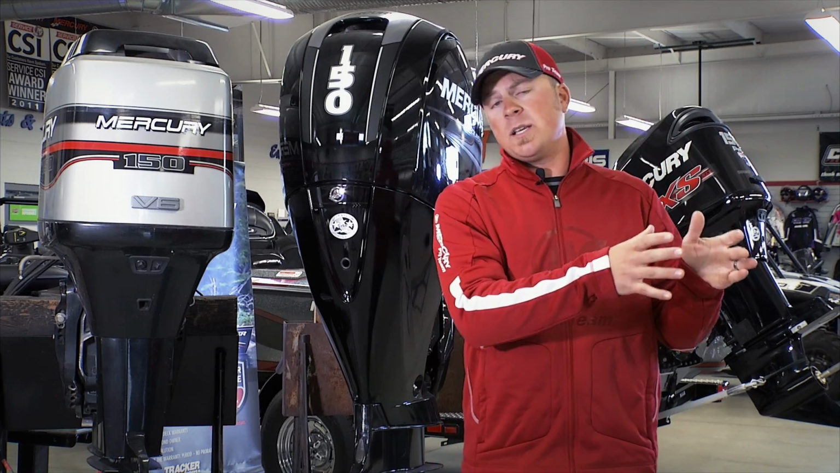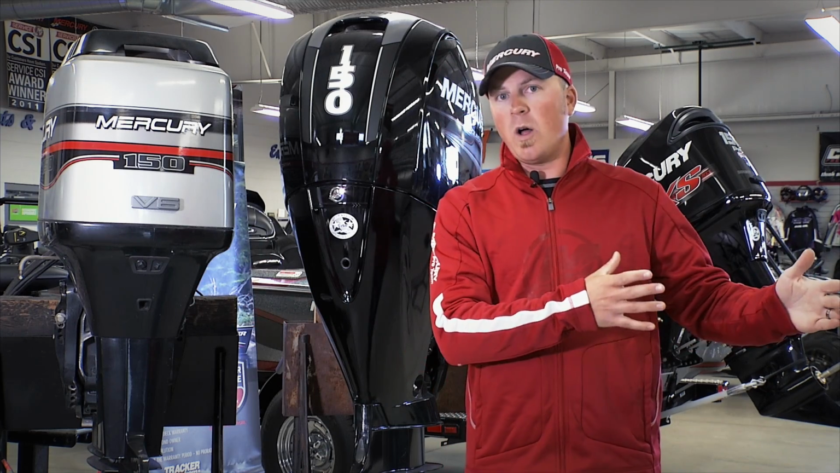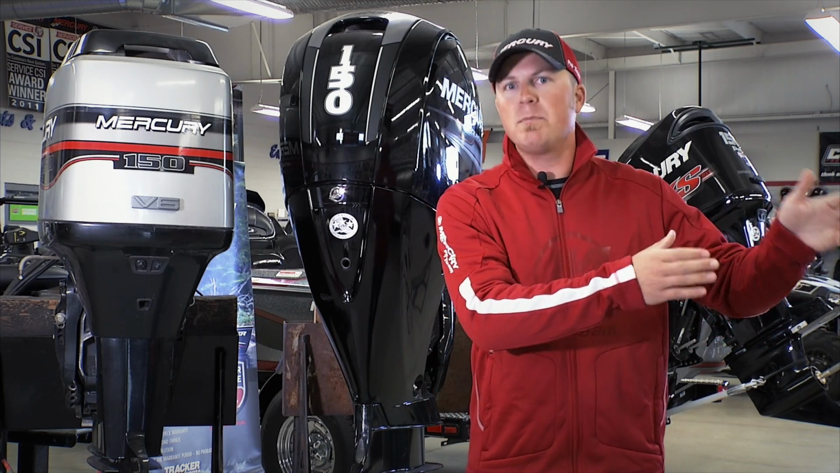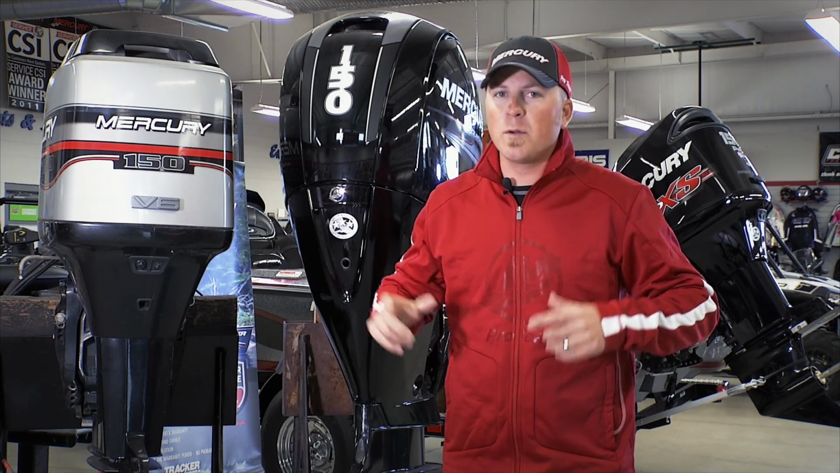You're going to get better resale out of that hull than obviously what you would with something that doesn't perform as well, because people like to drive boats before they buy them. So it's a great reason to go out to a dealer and check out all the Mercury outboards to repower your current fishing boat for the next season.